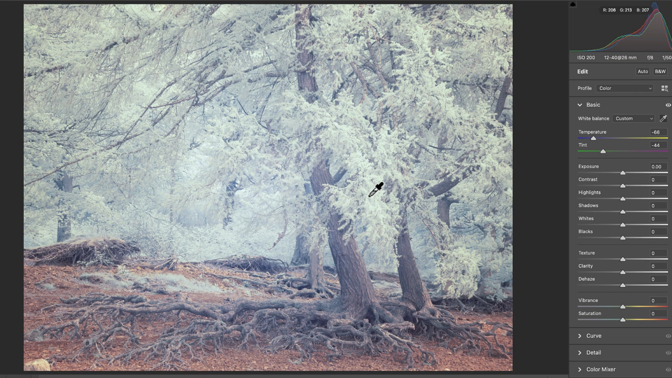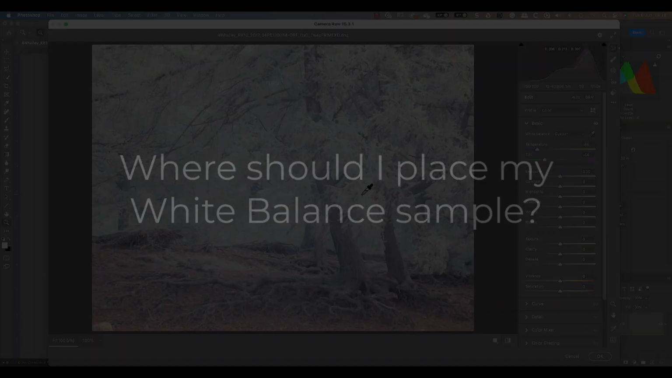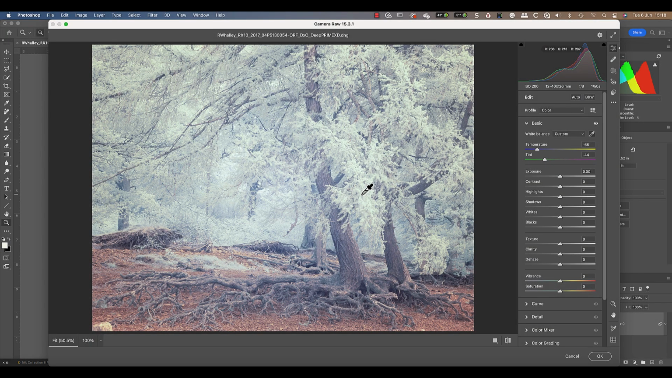Which brings us on to the next question, which is where should I place my white balance? The rather confusing answer to this is anywhere. That's because with colour infrared photography, you're only using the white balance to separate areas of the scene. Infrared light doesn't have a colour because we can't see it.